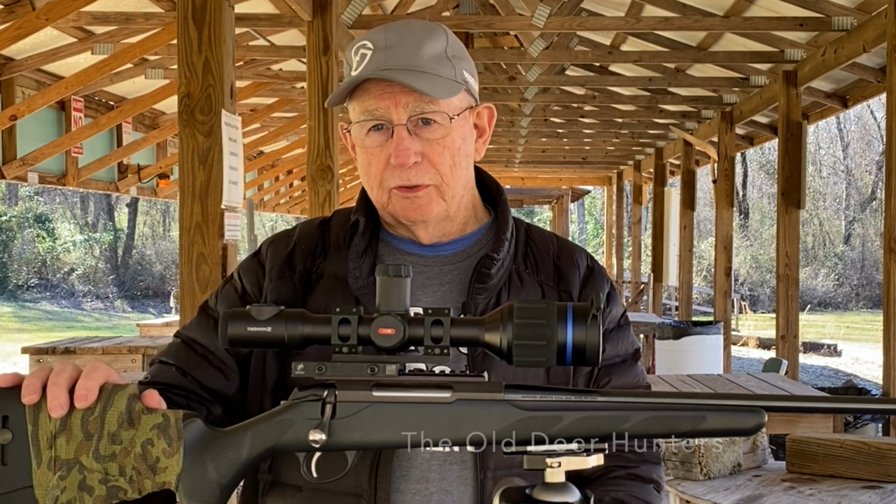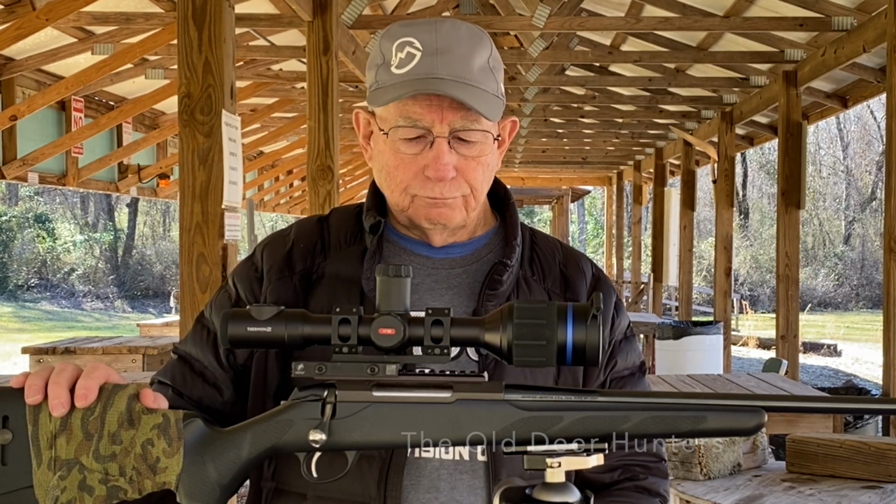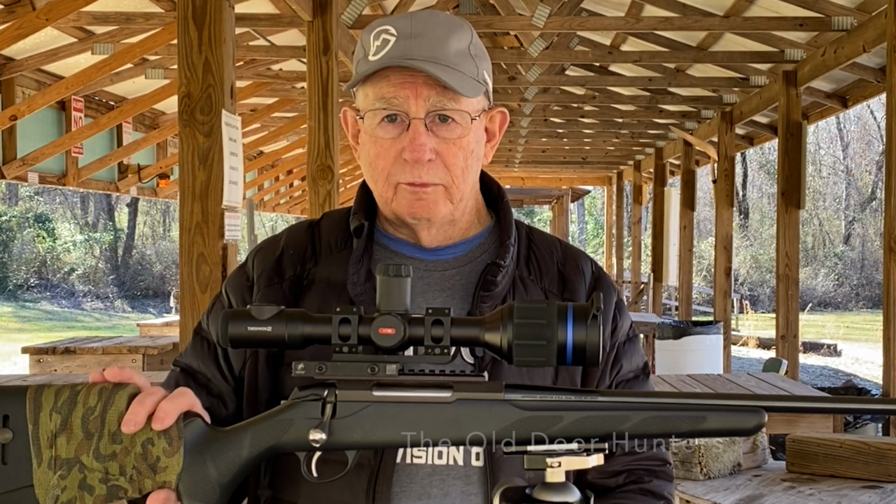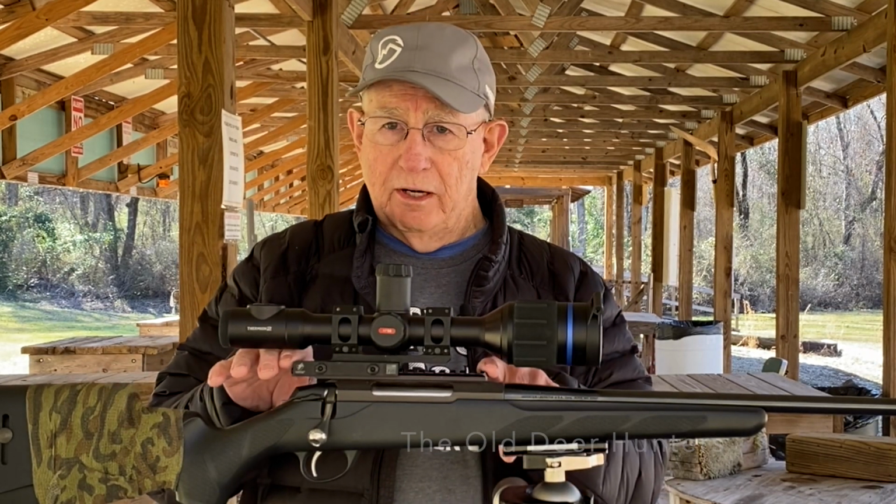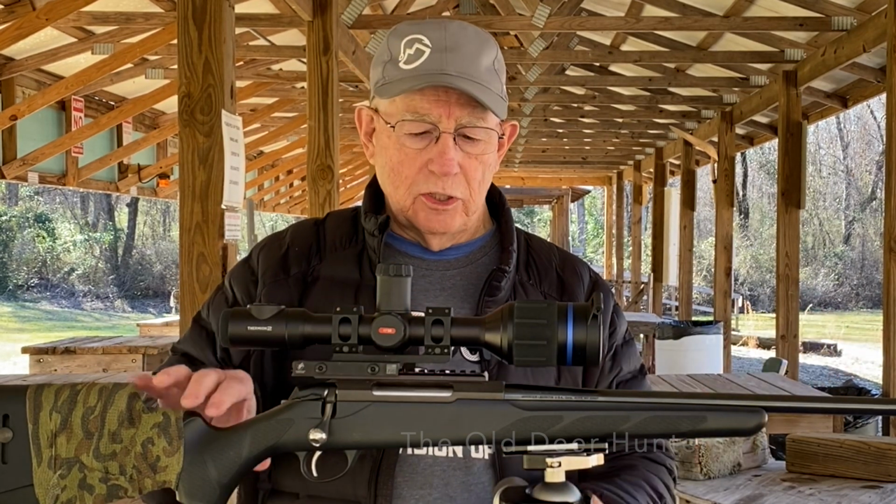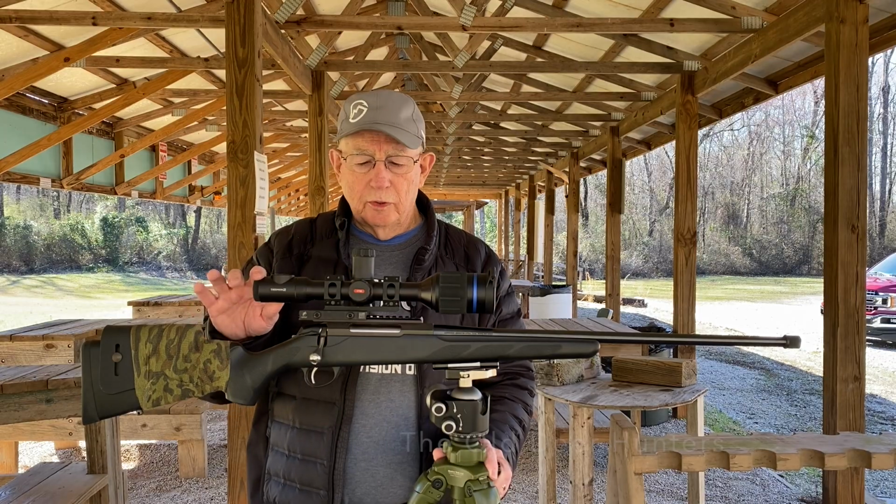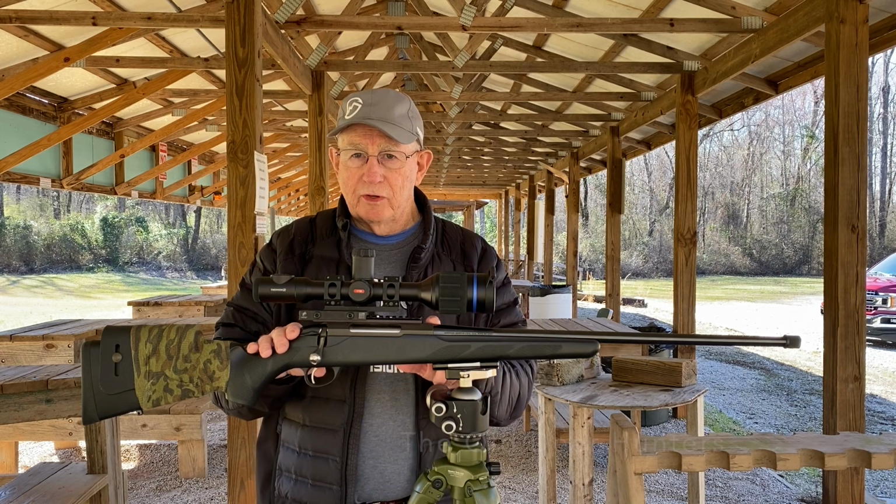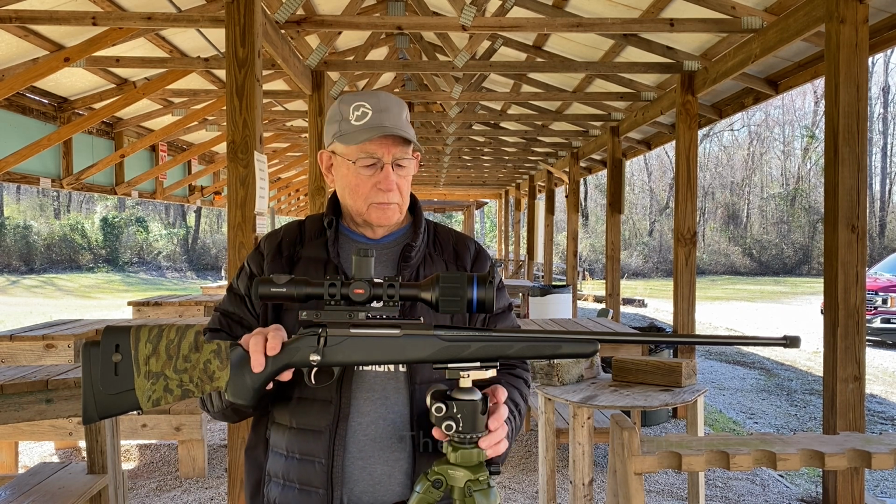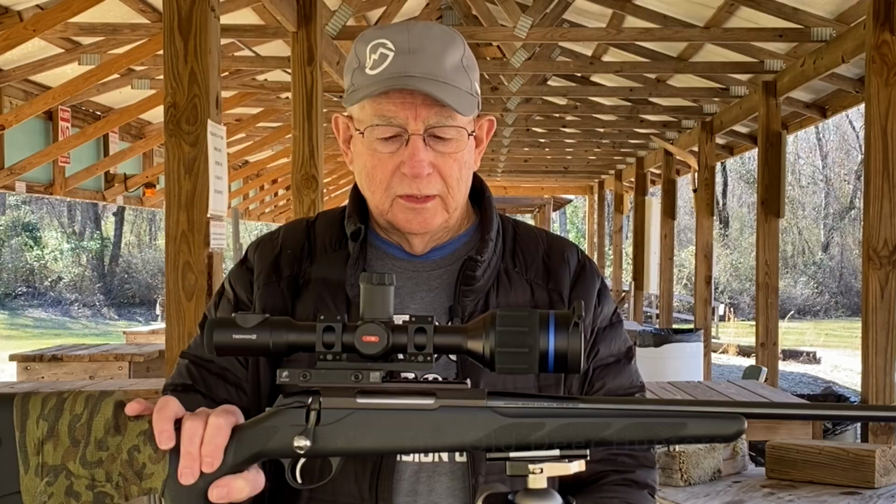But if you run a bolt action only for your thermal hunting rifle, I would take this thing and mount it down in maybe some quick detachable mounts. It's right down on the barrel. It's just like shooting through your regular daytime scope, and it'd be really easy to change off and on. But either way you go, whether you mount it low in a set of regular rings or whether you put a detachable mount on it, it's going to do the job, and you won't regret that purchase, I guarantee you.